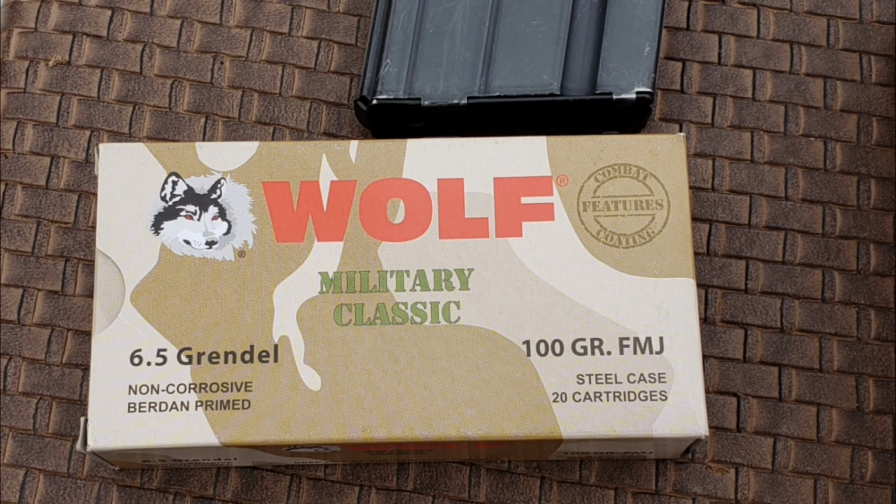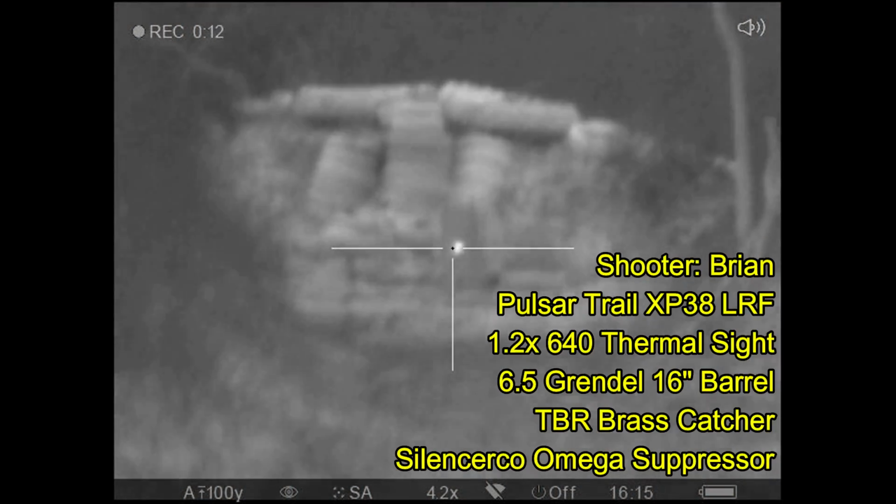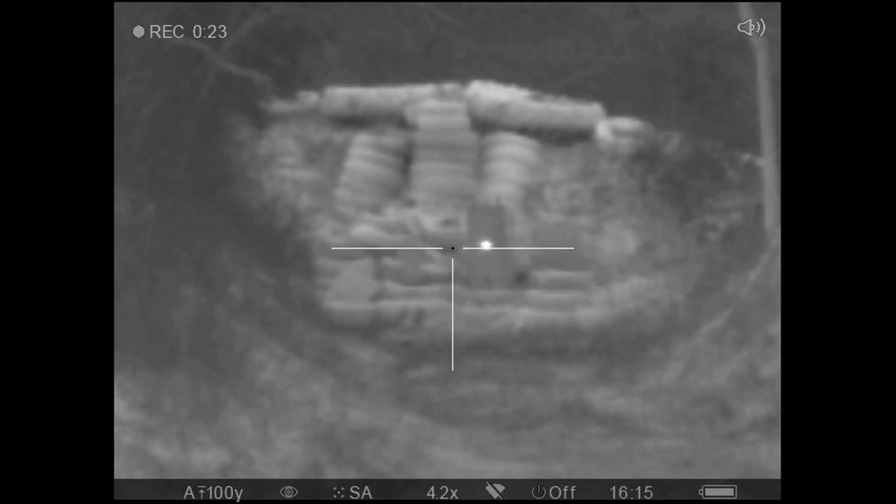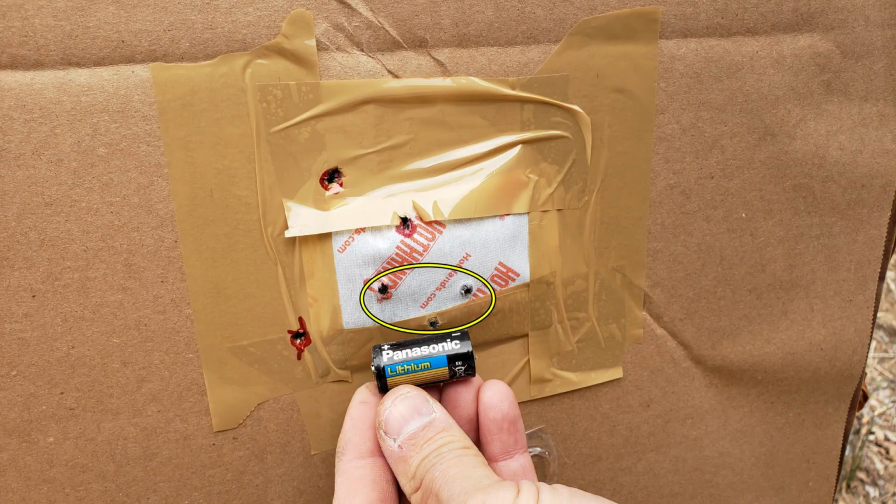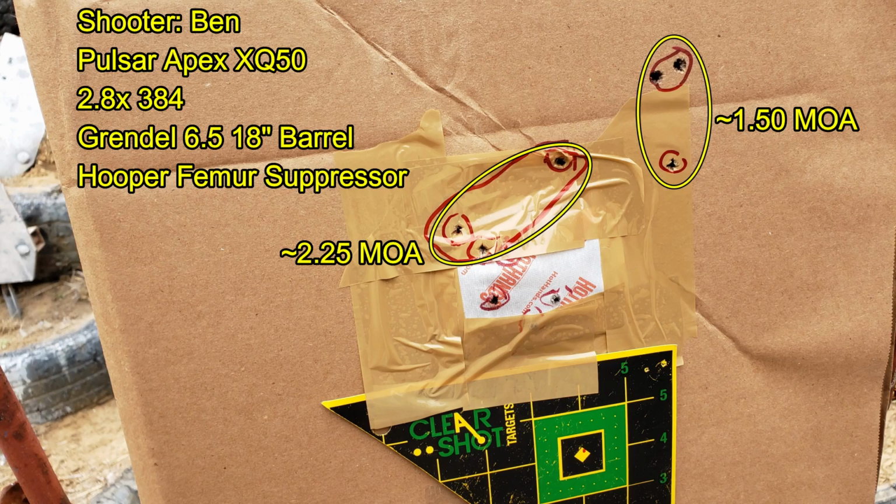We decided to try out some Wolf Military Classic ammo that was requested by a viewer. Here I am sighting in my rifle at the range with the ammo. After I've done some adjustments already, this is my final 3-shot group. It turns out looking pretty good, about 1.25 MOA. Through Ben's rifle, he got 2 groups, one at about 1.5 MOA and one at about 2.25 MOA.